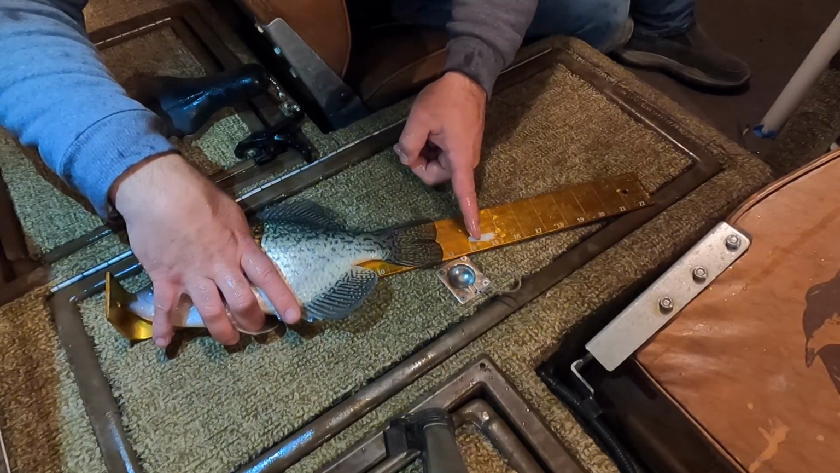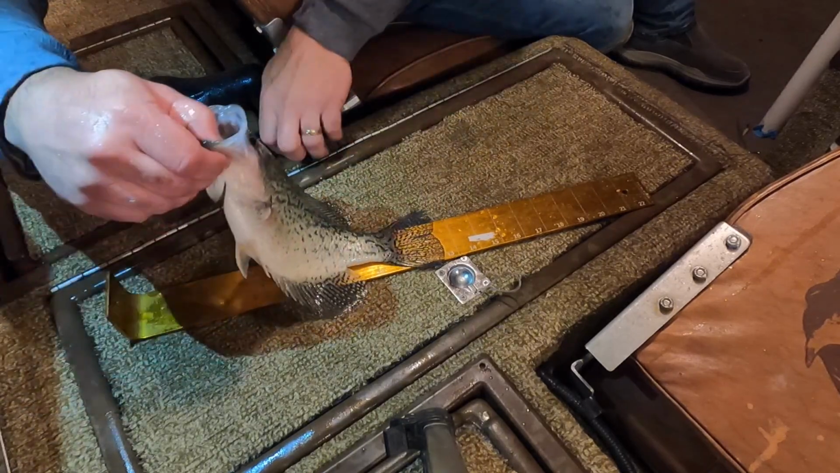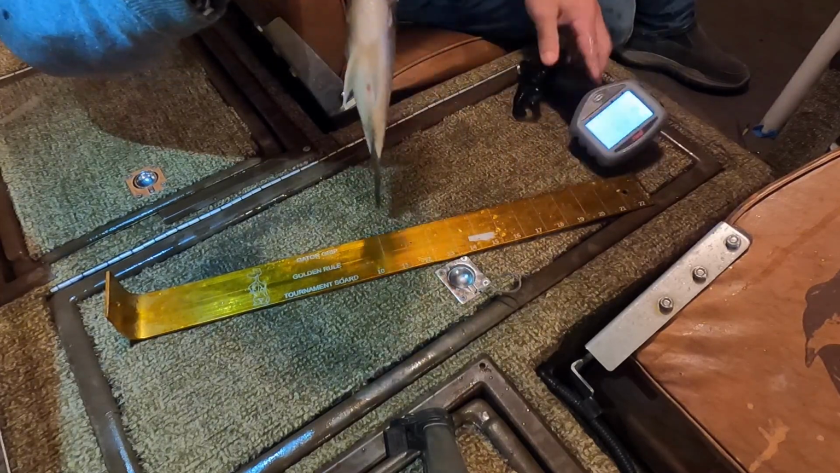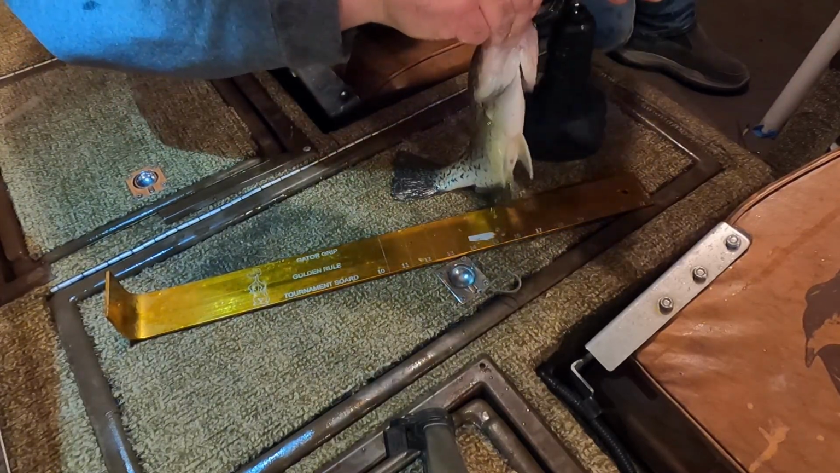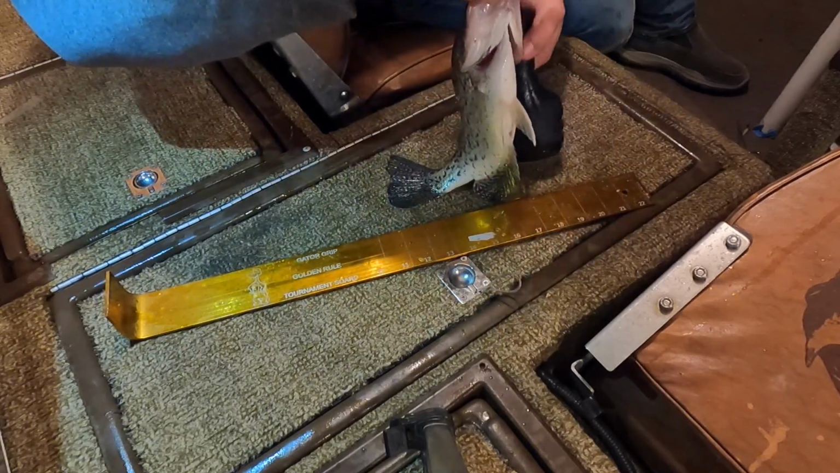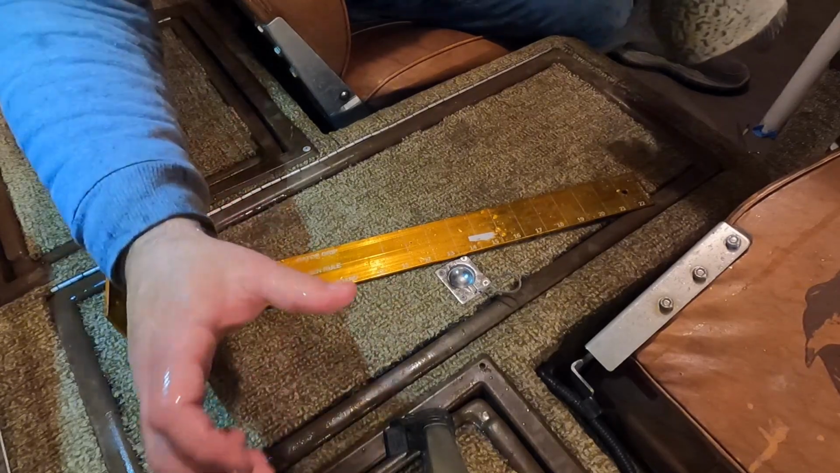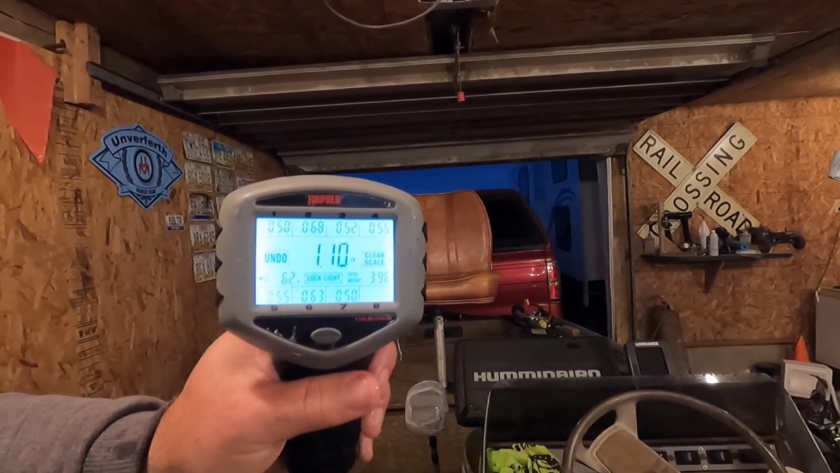There's my 14 mark. There's 13. So that one, any guesses on his weight here? We'll say he's probably about a 1 10. This is when you start knowing your fish, when you weigh some fish every now and then. So I said 1 10. He's 1 12.